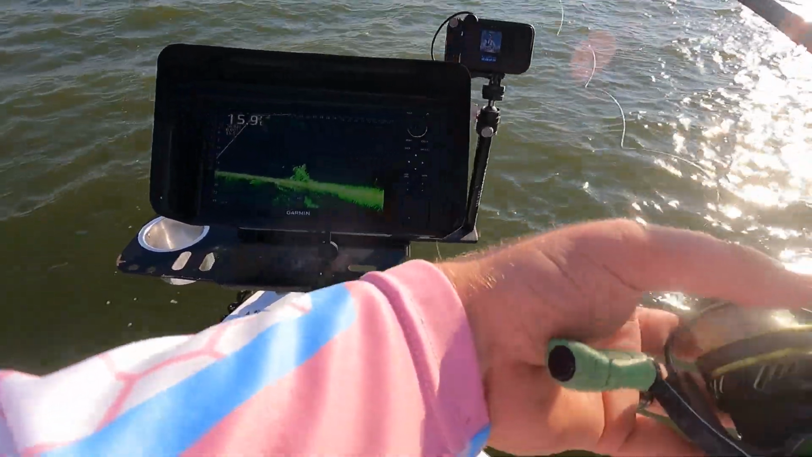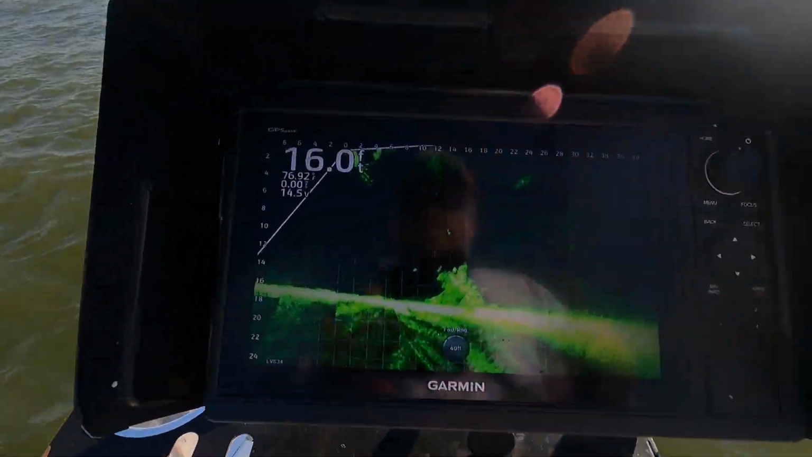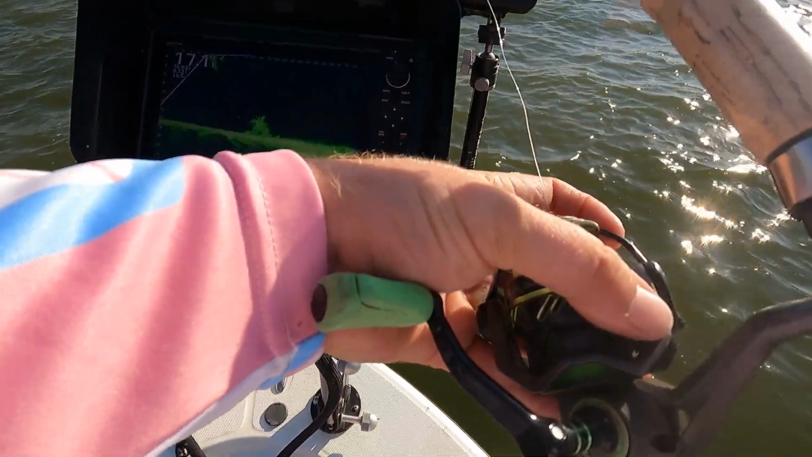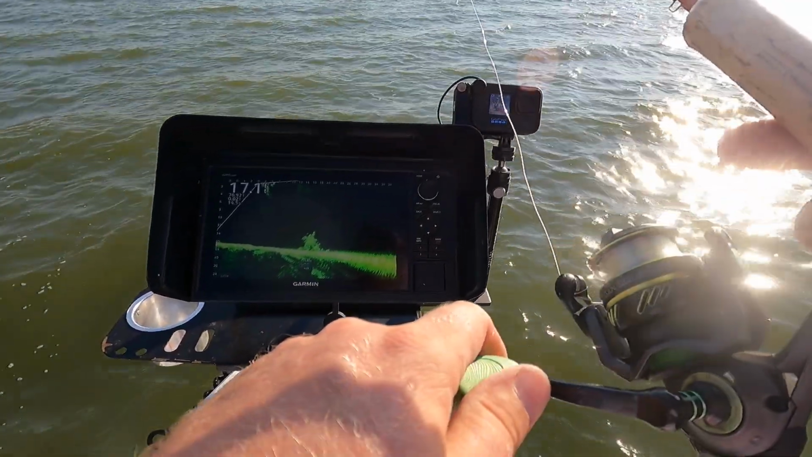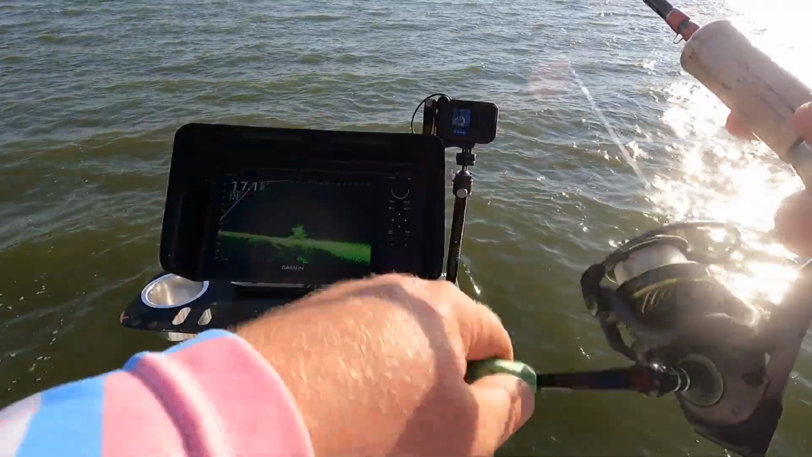So 12 feet out. Again, right now I'm kind of dead sticking it, so I'm casting right onto the pile. And you can see that jig's the same clarity as the actual pile. So I'm going to stop it right over the pile. I'm just going to let it hang in there, and that wind is going to push me out a little bit faster than I wanted.